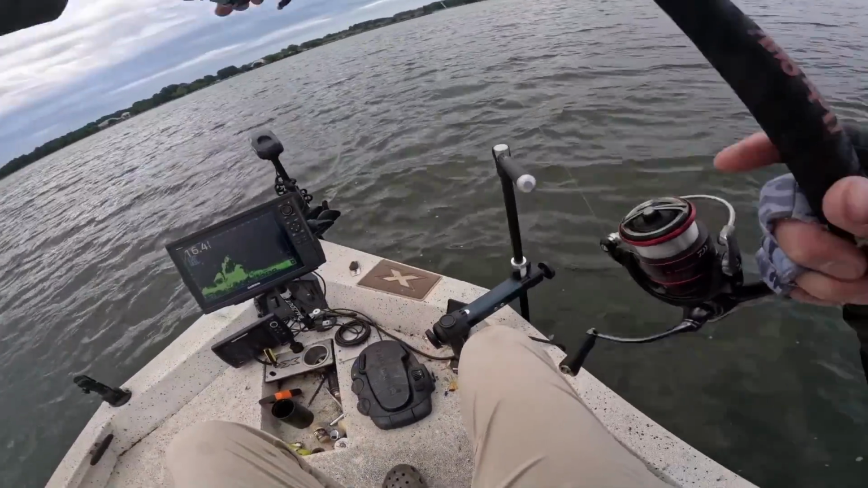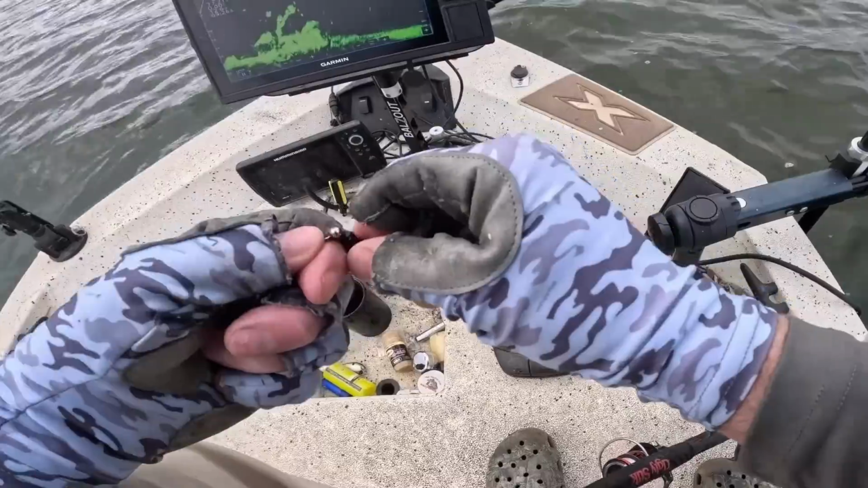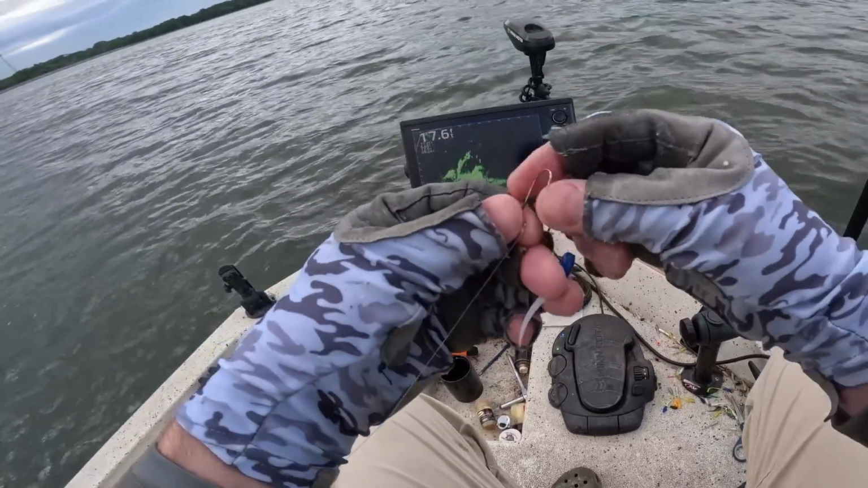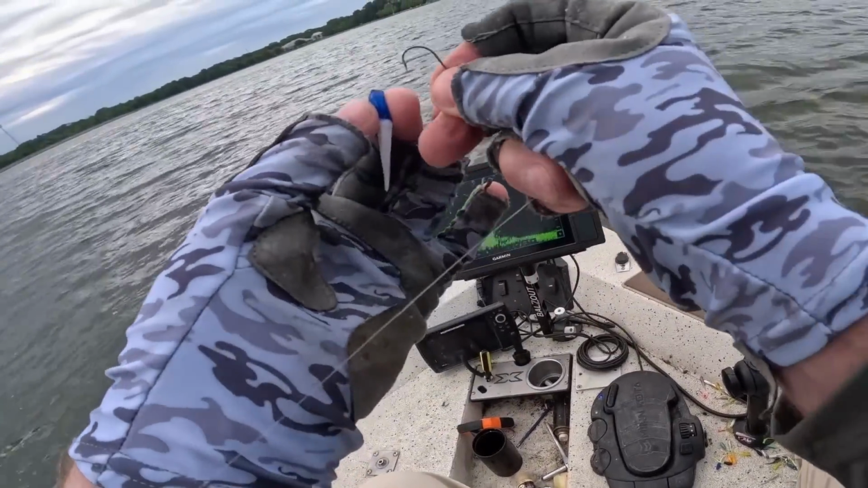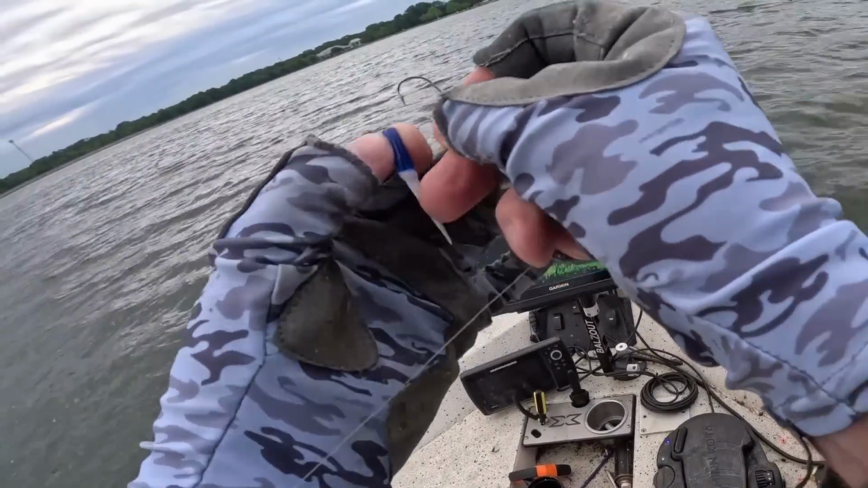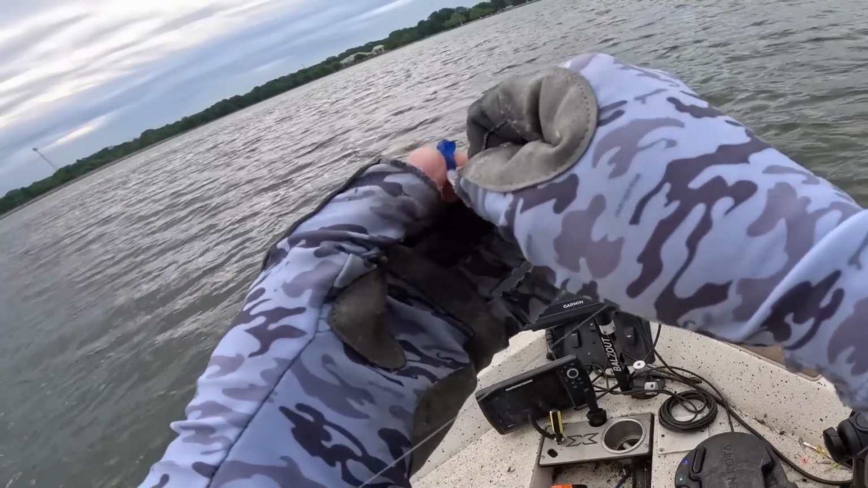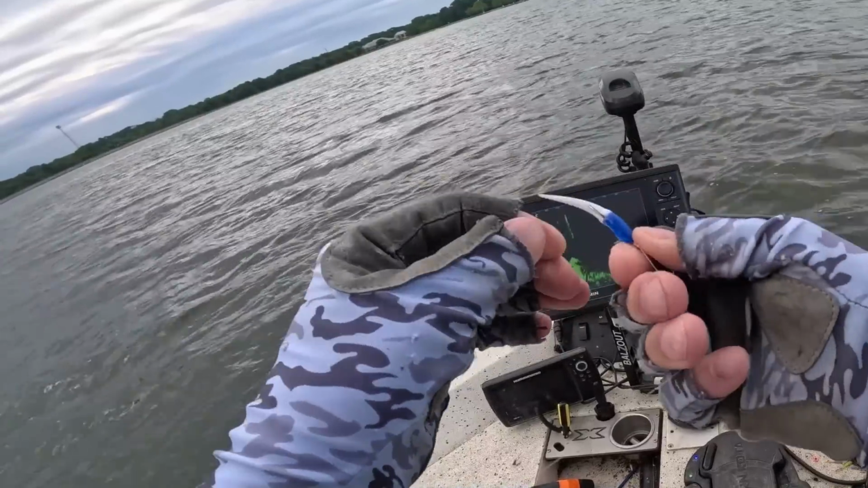Sometimes if you change the color up, that'll help. I'm gonna try that. It's blue and white. If that doesn't work, we will come back to this place a little bit later. I think this is going to be one of those days where you catch a couple off a spot and have to keep on moving.